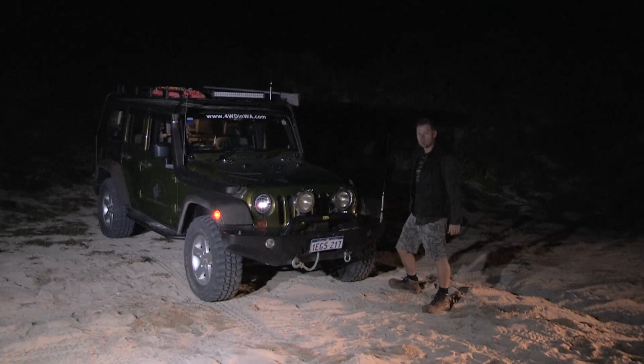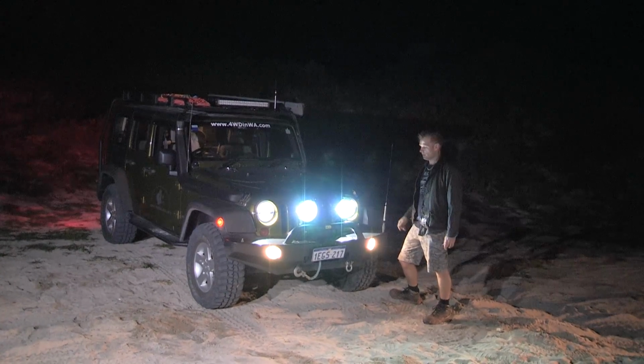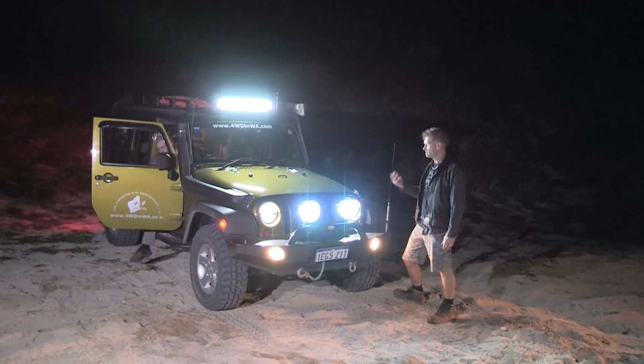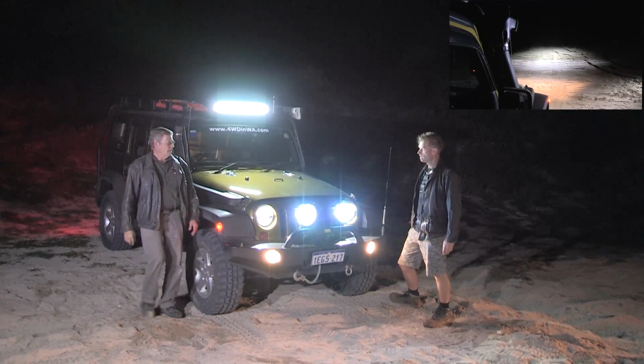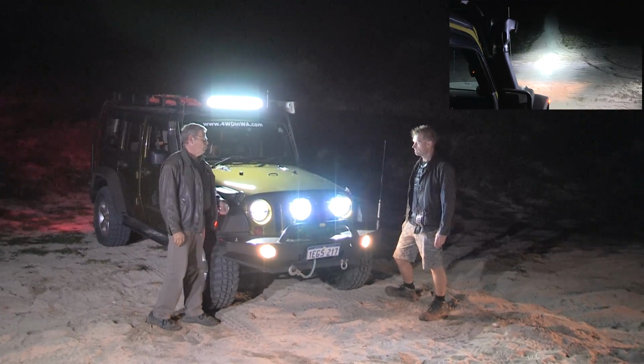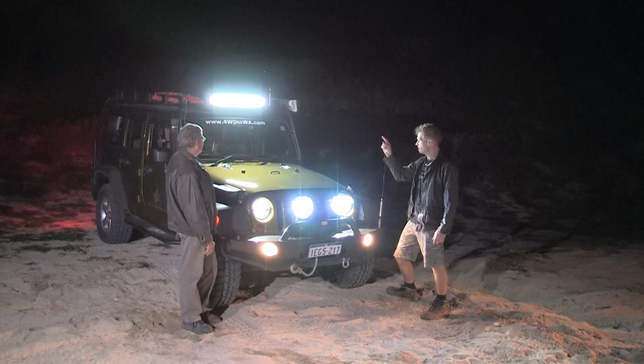We are now here with the Jeep. Brian is now going to tell us which lights he has on here, and I'll ask him which light actually makes the biggest difference to him when he's off-road in the bush. That's definitely the light bar I have put on there. Oh, there we go, answer straight away. So you reckon light bar best? You only just got this, right?